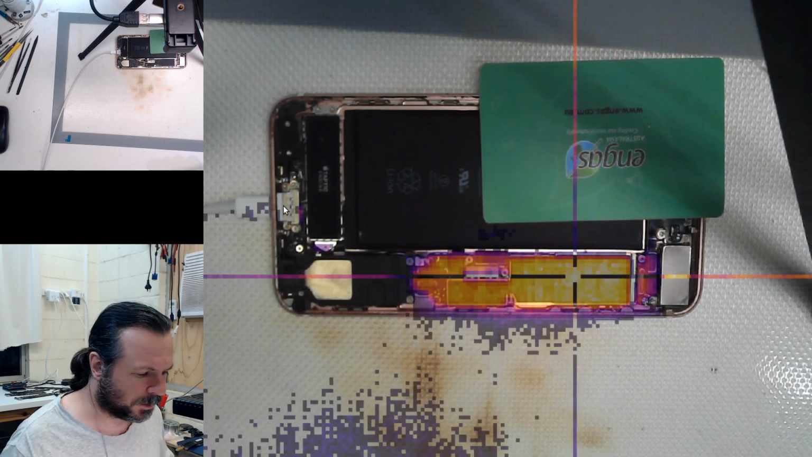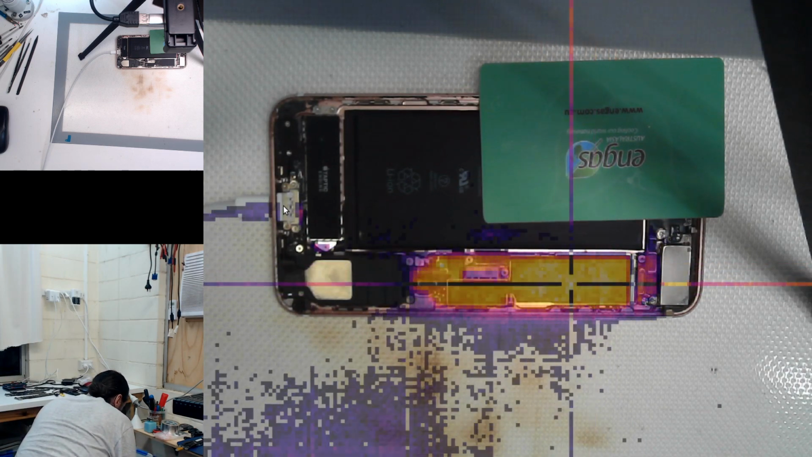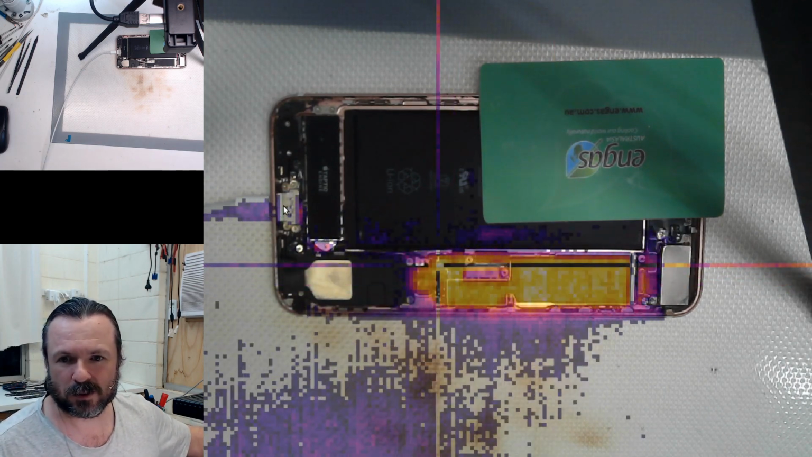Yep, nothing uniquely getting hot there, so that's not a problem, that one. Yeah, let's find another one. Emissivity, that's it.